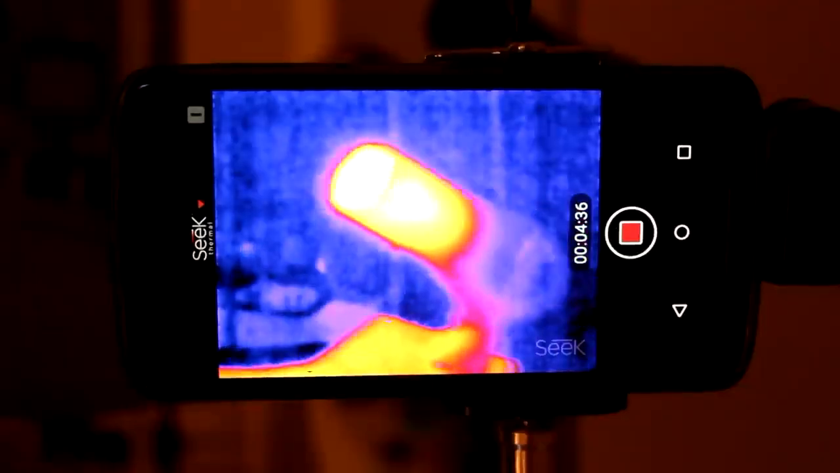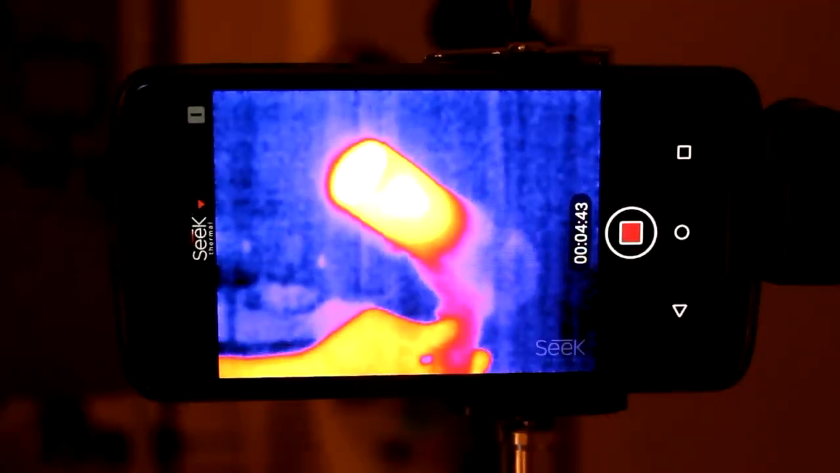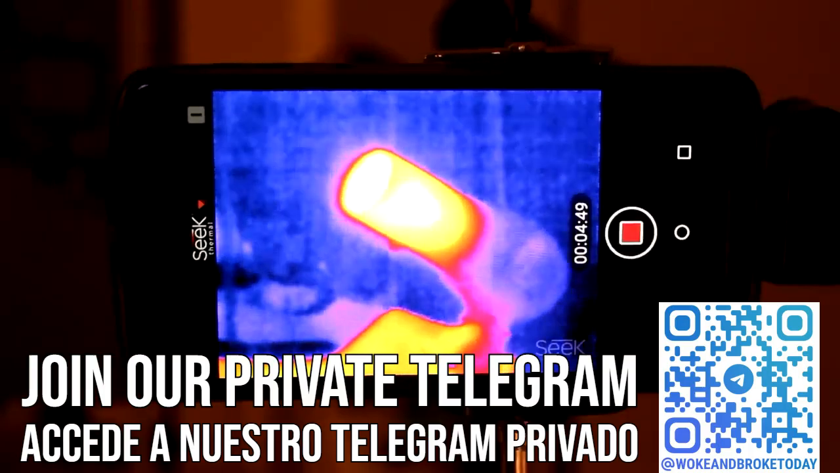Don't believe the fake stuff though. For example, with this camera you cannot see people farting. This video shows how fart is visible, but it is fake. Why? Because gas is not dense enough to radiate any easily detectable amount of infrared. Let me show you. Here I have a hair dryer and you can clearly see that the nozzle is quite hot, but the very hot air coming out of it is completely invisible to the camera, let alone a fart, unless it's splashing very large particles around.